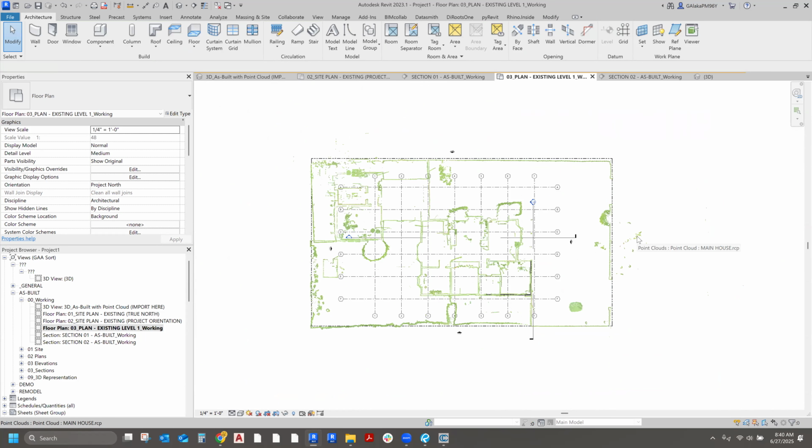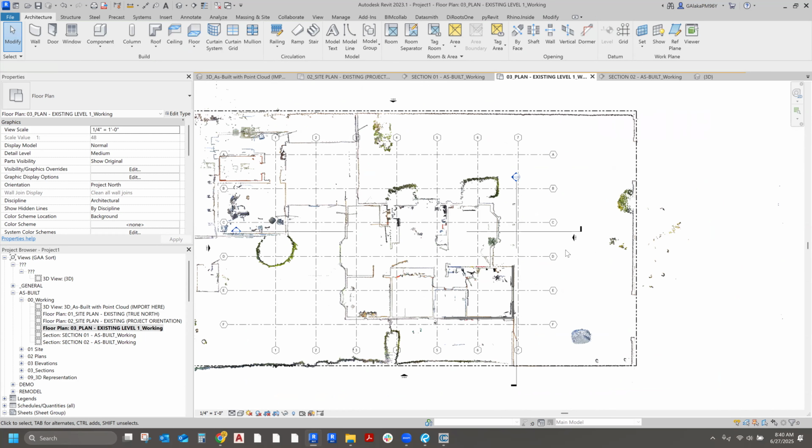Any questions on Revit and point clouds before I move on to topography? Because I only have 20 minutes left. Any question here, guys?